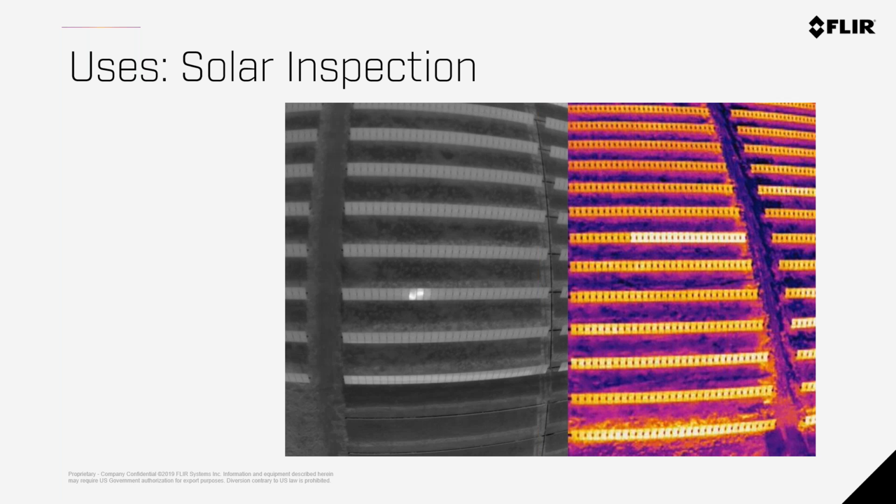And the ability to see anomalies like you see on the screen makes it clear why it's useful. Traditional solar inspections are done about once every 6 months. Using drone technology, especially if you get to the point where full autonomy is possible, you'd be able to do these much more frequently, making sure that damaged strings are replaced more readily, and keeping the energy output of the solar fields at a maximum.